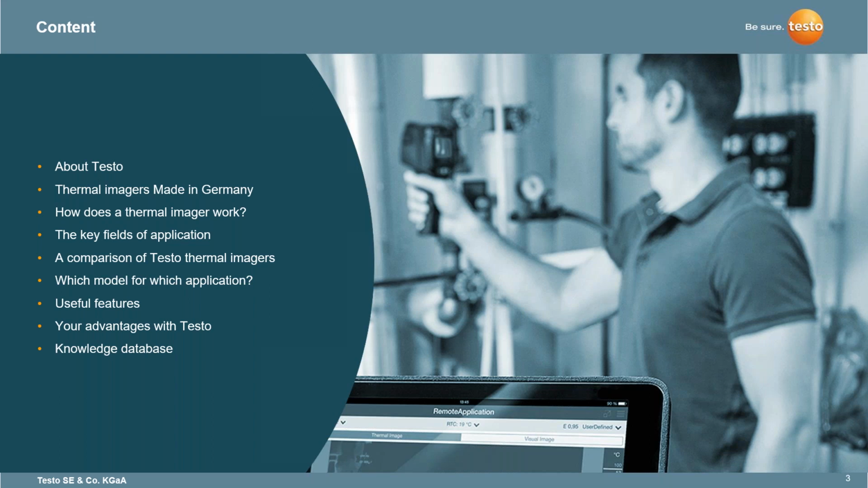A brief introduction for those that may not be familiar with thermal imagers and how they work, just a little brief overview. And then the key fields of application that thermal imagers are generally used, and exactly how a thermal imager with the different sets that you may be able to look through with Testo, amongst other options you have as well.